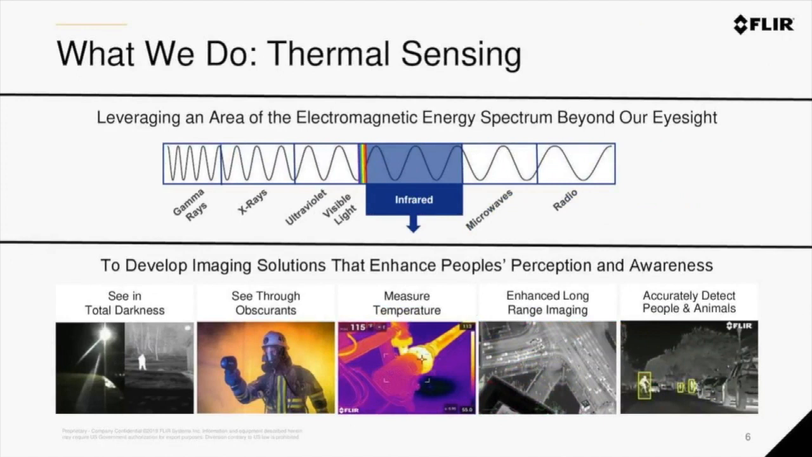So what do we do at FLIR? Our sensors, through non-contact techniques, are able to sense the infrared band of the electromagnetic spectrum. What our eyes see is the visible light spectrum: reds, greens, and blues. That allows our technology to see in total darkness, see through obscurants such as smoke and fog, and measure temperature in every pixel within the image. We can do enhanced long-range imaging, and we can accurately detect people and animals with AI and machine vision algorithms.